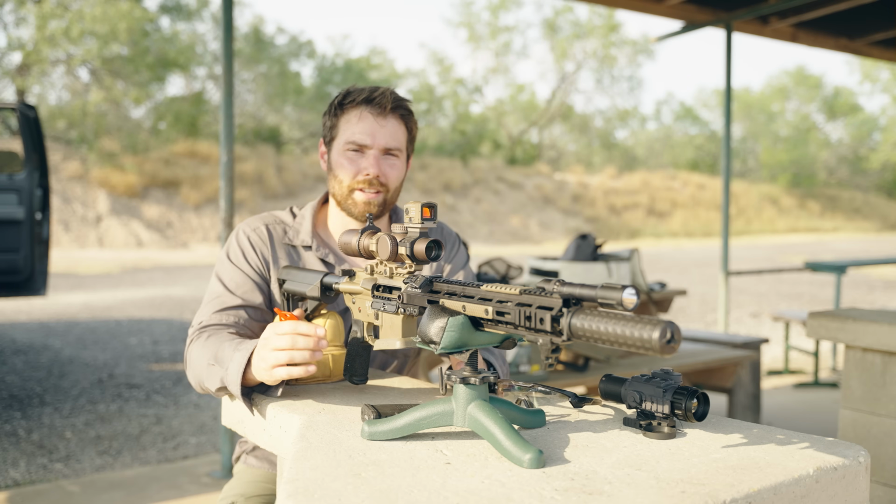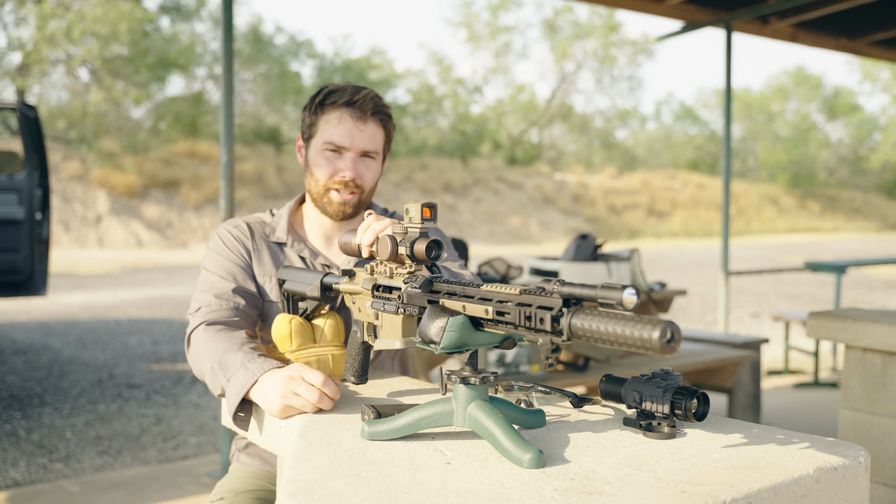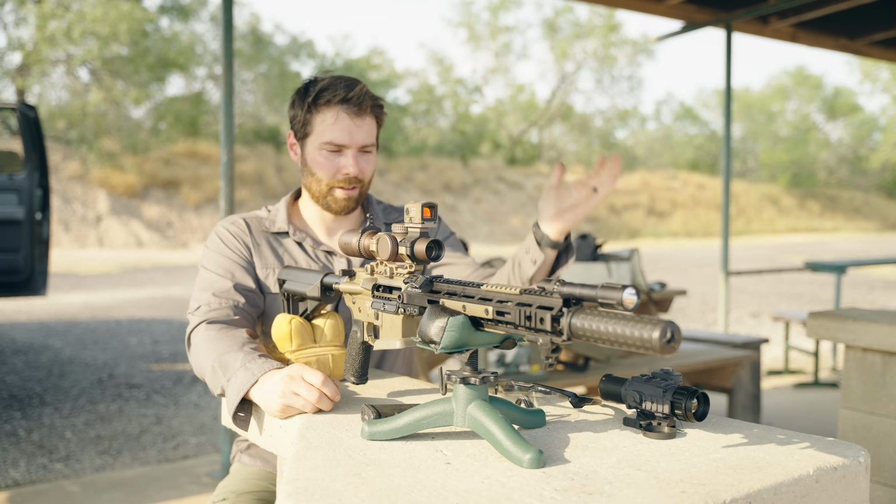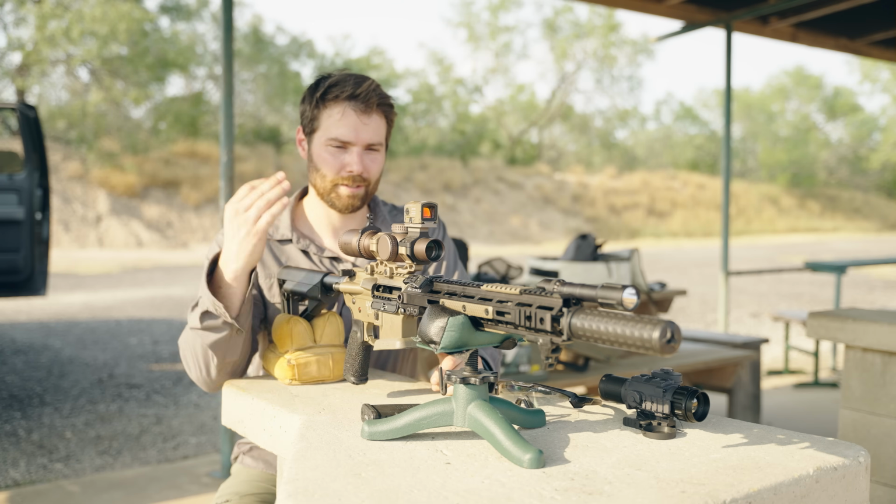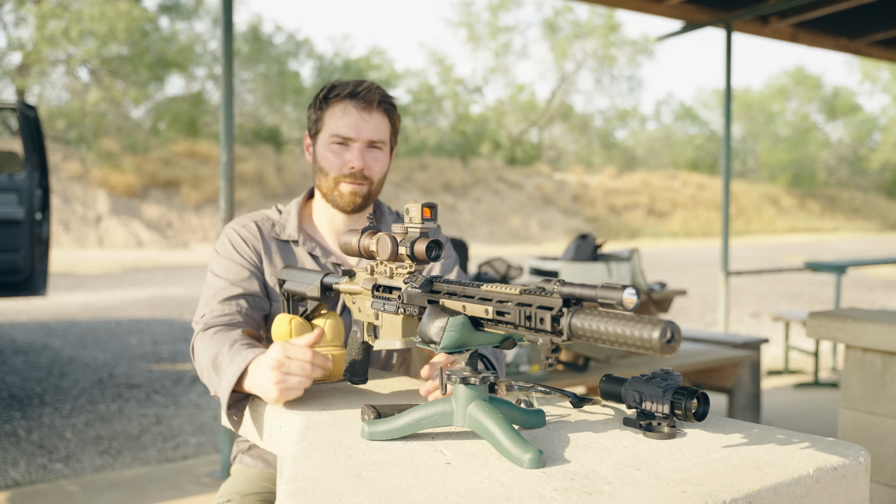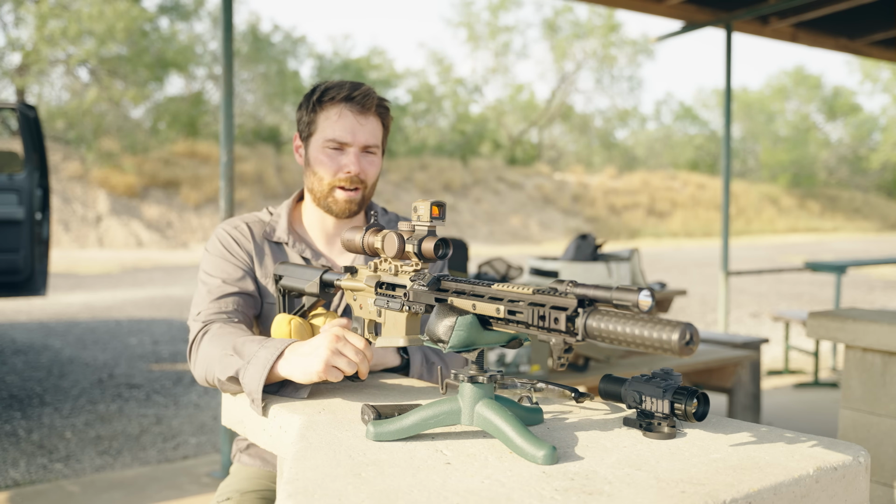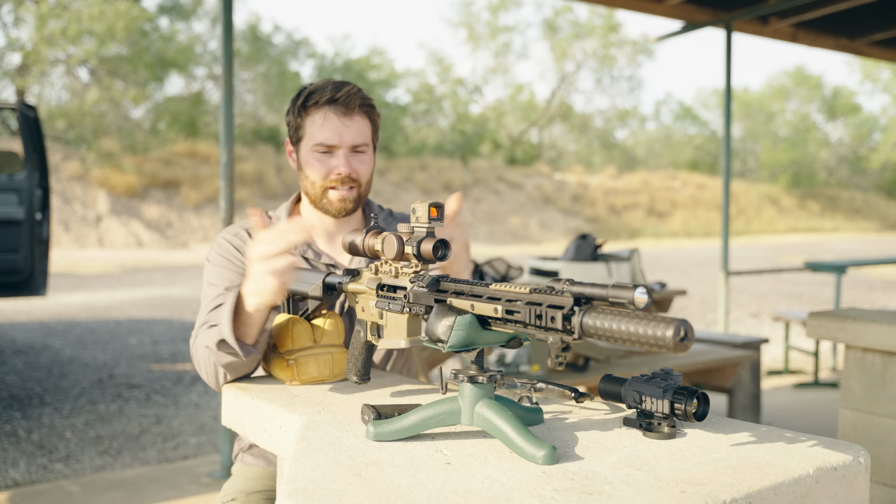The perk on clip-on thermals, if you don't have to digitally collimate them, is that you can lean on your precise daytime zero, throw the clip-on on, and go to work. So my kind of workaround, if you don't want to deal with actually grouping using the thermal, depending on your eyesight and other challenging conditions, environment, etc., is obviously daytime optic is zeroed.